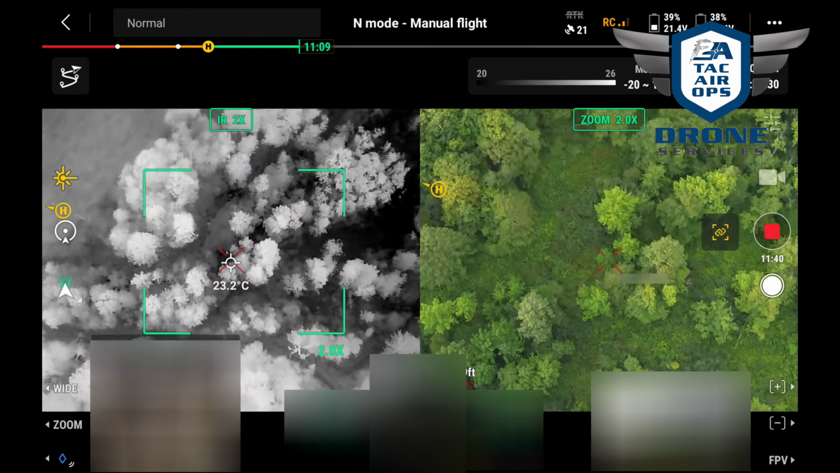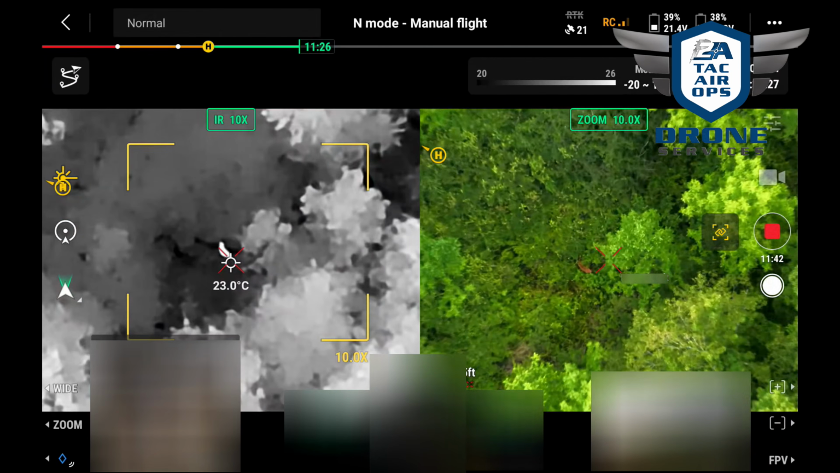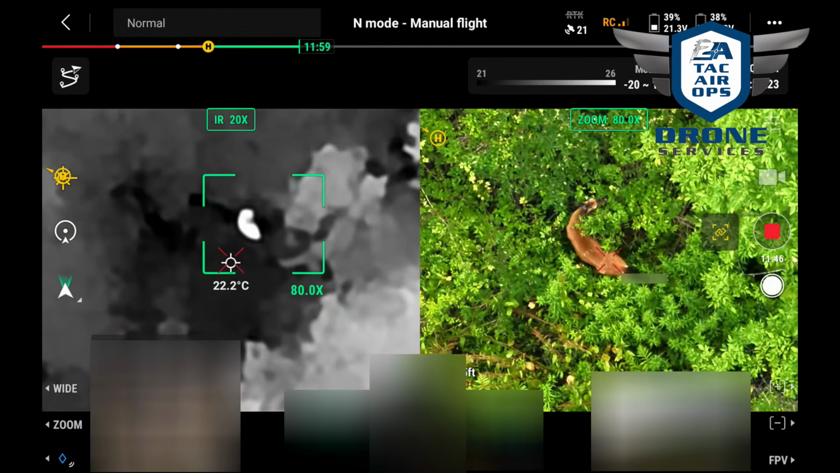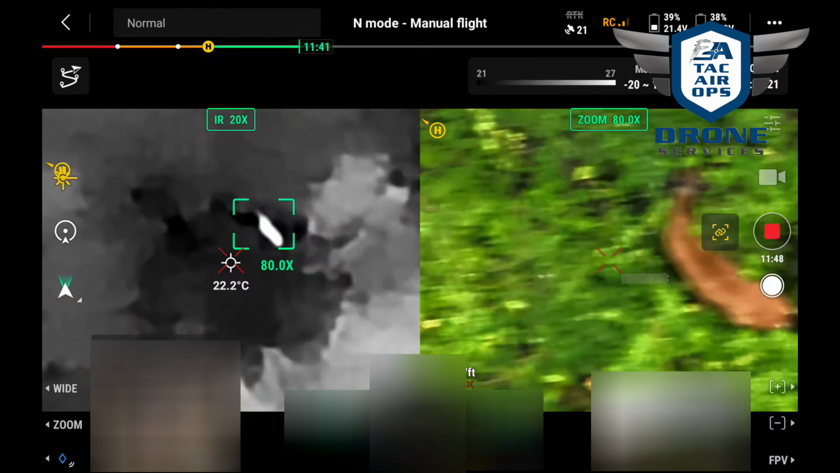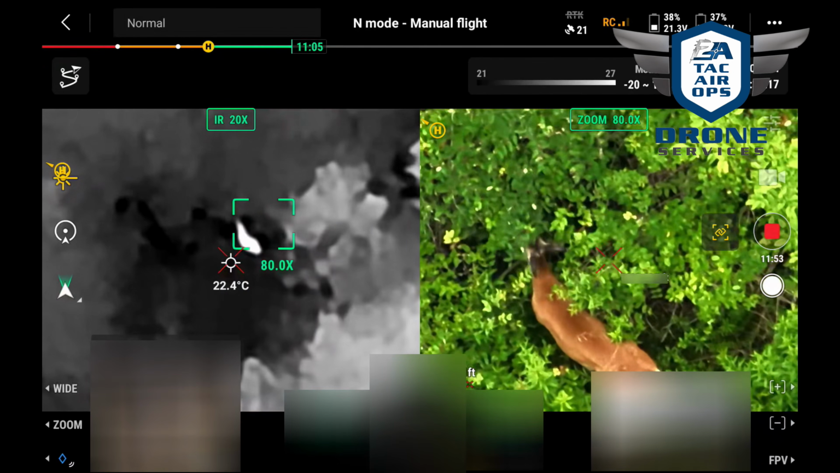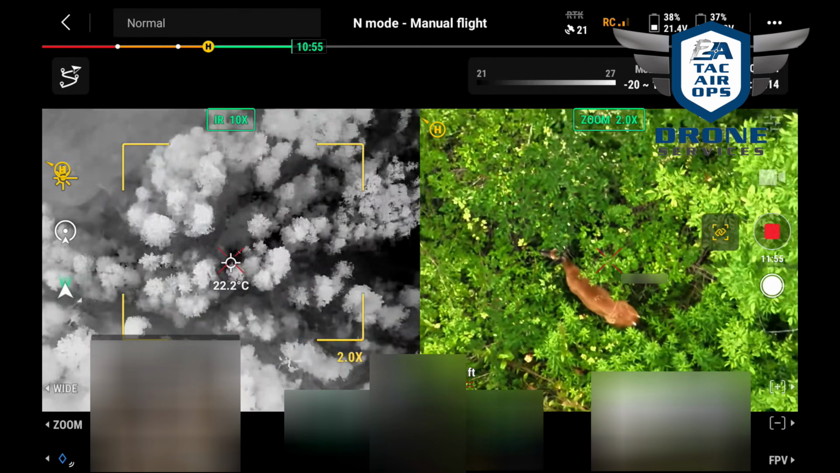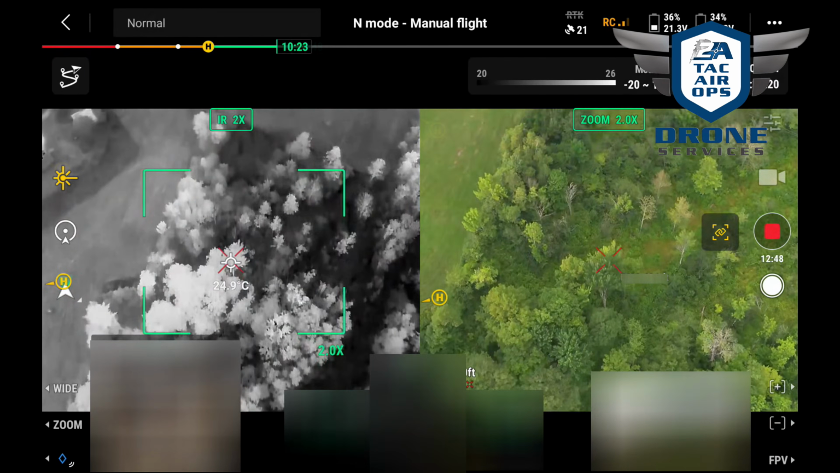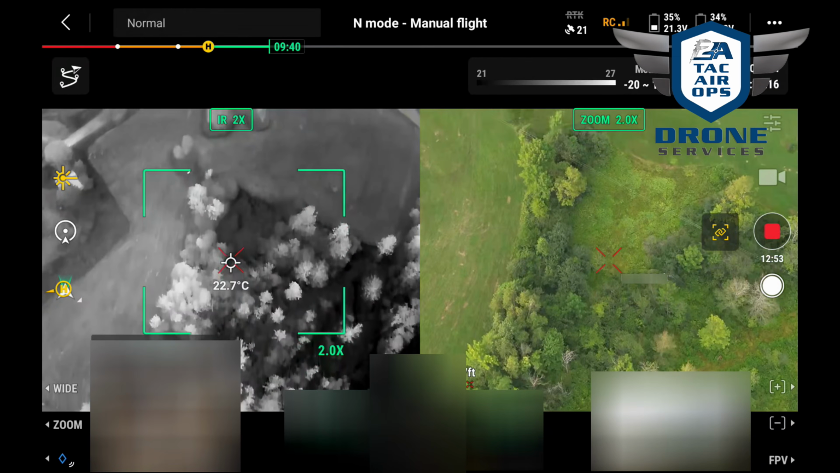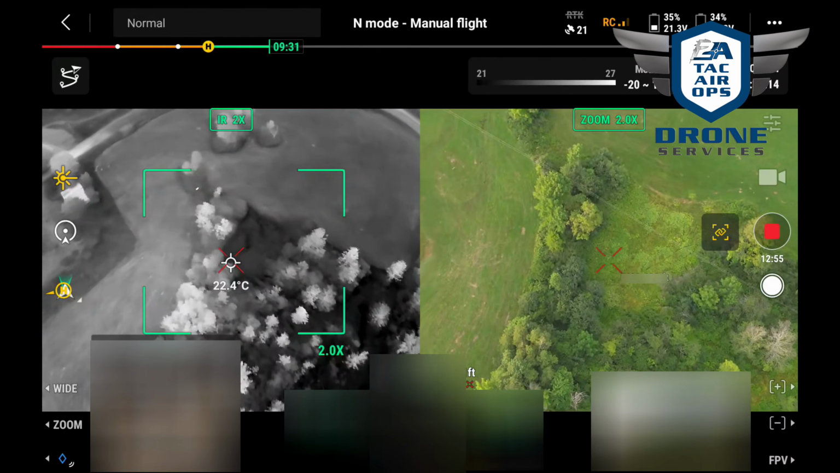So here you go, again, something very small. You see this little tick mark, and I zoom in, and here's a deer. This deer is obviously more in the open. Doesn't mind that the drone is flying above, just eating away. This one's kind of obvious at the top of the screen there.